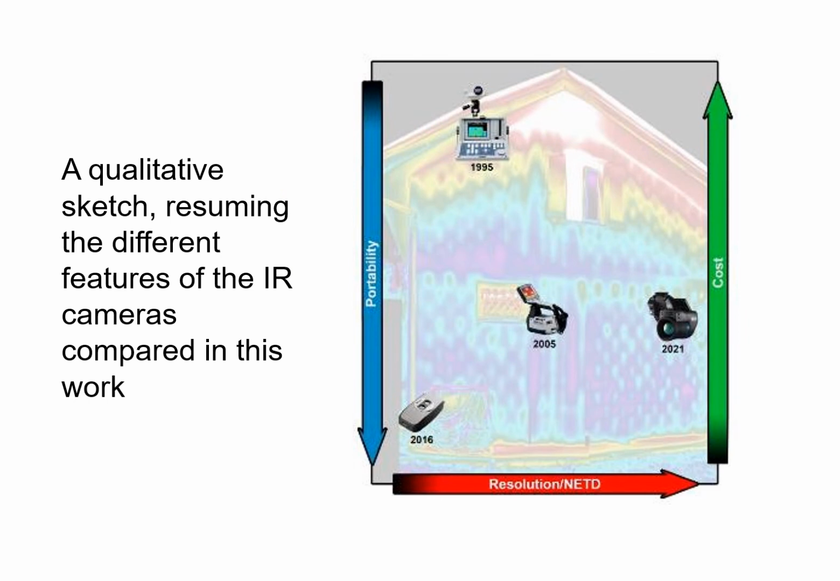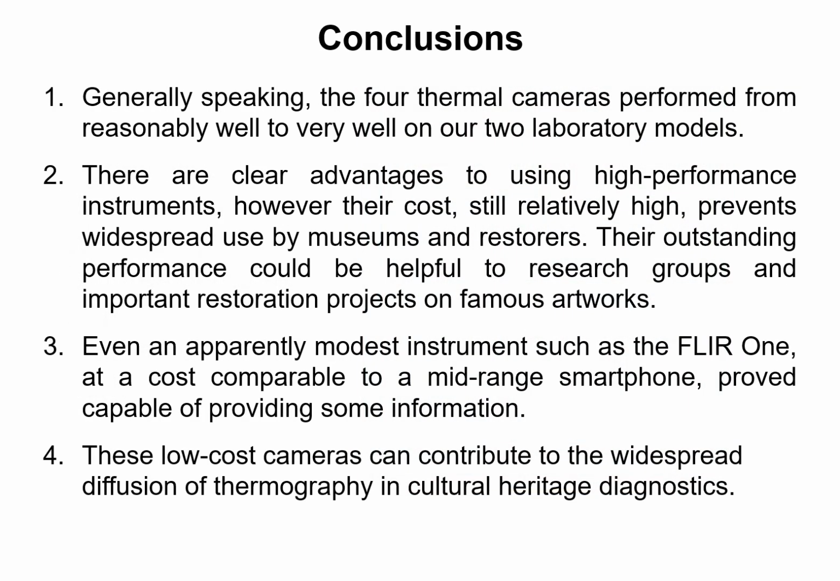This is a qualitative sketch summarizing the different features of the thermal cameras compared in this work. So, to conclude, generally speaking, the 4 thermal cameras we compared performed from reasonably well to very well on our 2 laboratory models. There are clear advantages to using high-performance instruments.